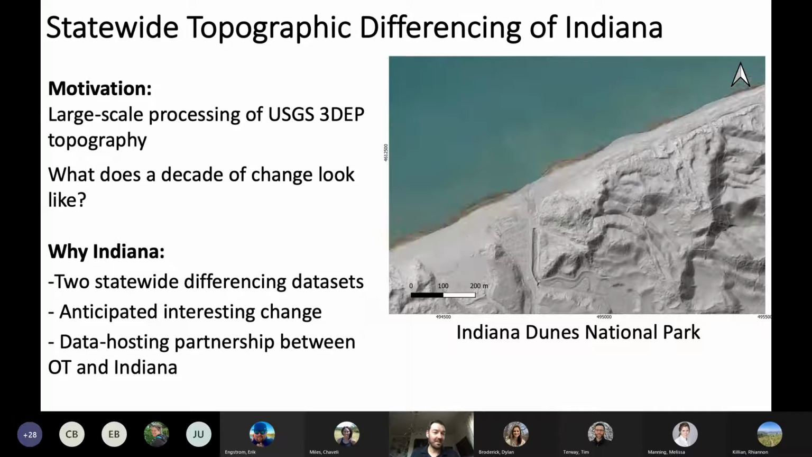It's a state that has two statewide LiDAR data sets, which is interesting in and of itself. We had a pre-existing relationship with Indiana through our partnership for the 2011 to 2013 data set. And we were really interested in, what does it look like to do this? What does it take to do this from a technical implementation perspective? And then what do you see?